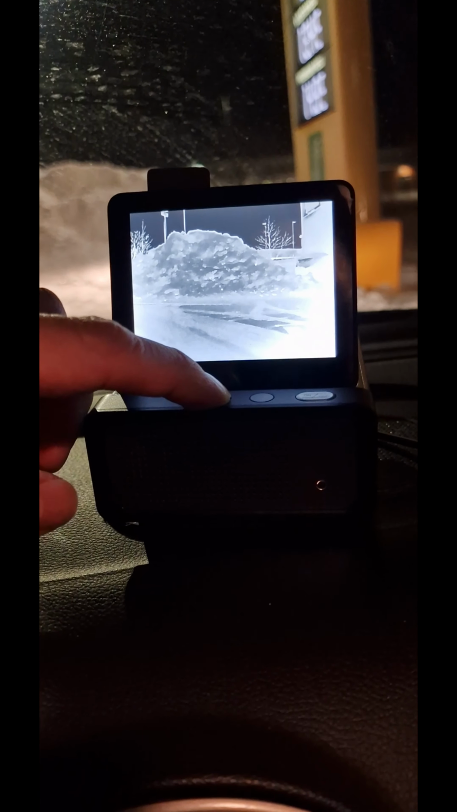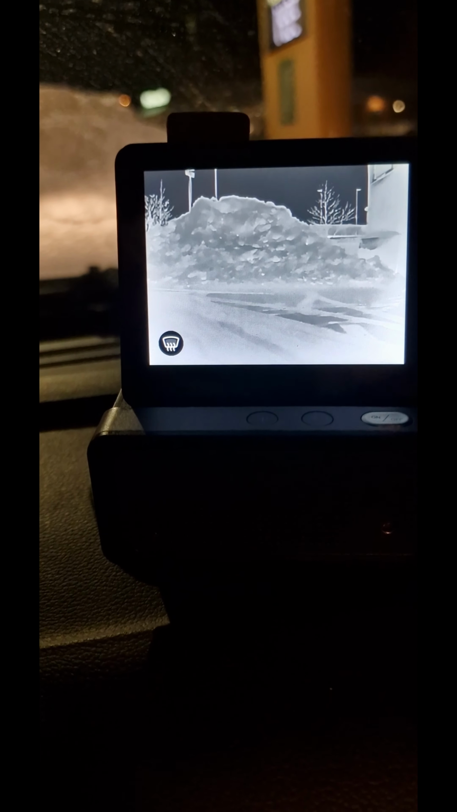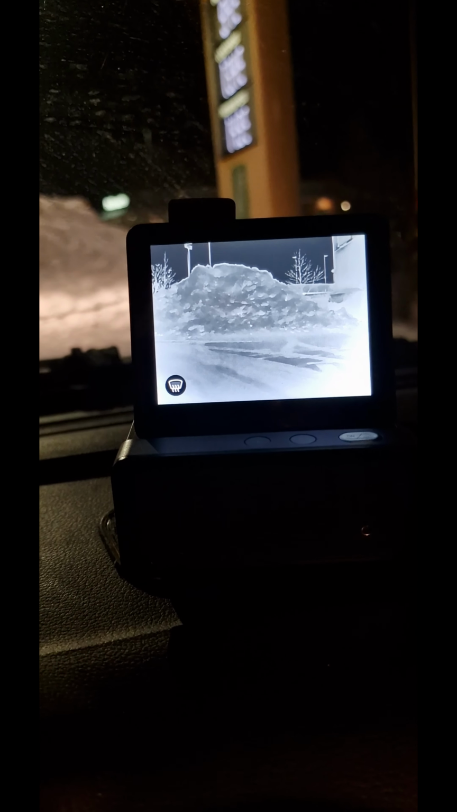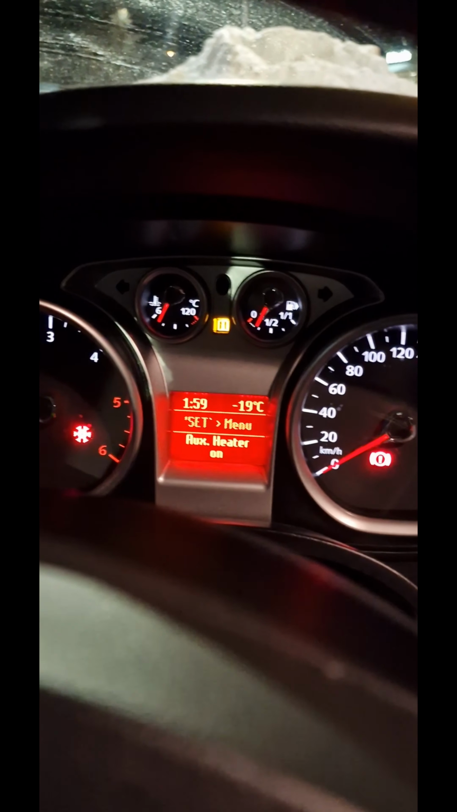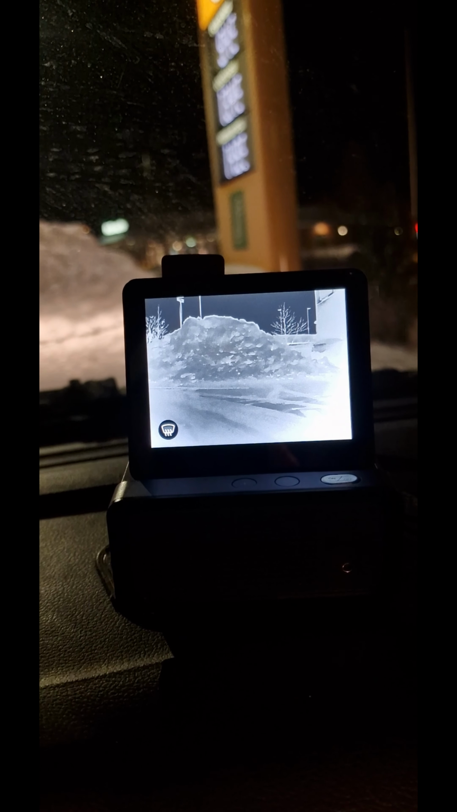Then there are volume buttons, up, down and power off. And when you push these two for around 2 seconds, it starts the heater for the camera lens, and that is working very well when it's freezing or raining, that kind of icy stuff on the camera. It will heat it very fast and the image is again very good. It has been -19 Celsius while I have been testing this, and it has been working very well.